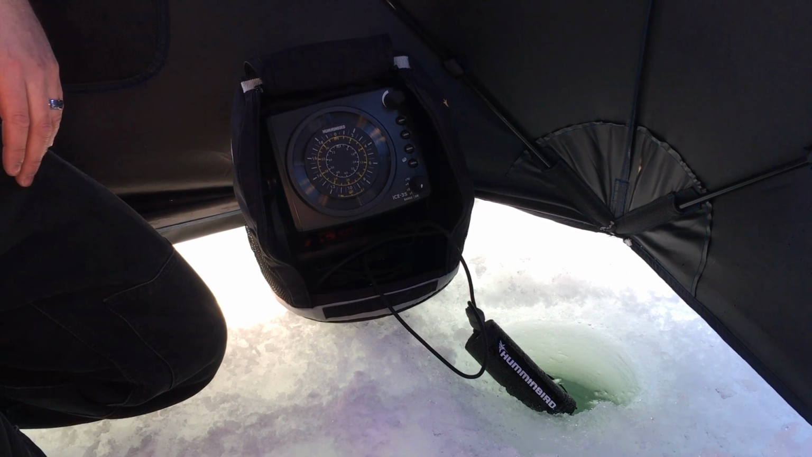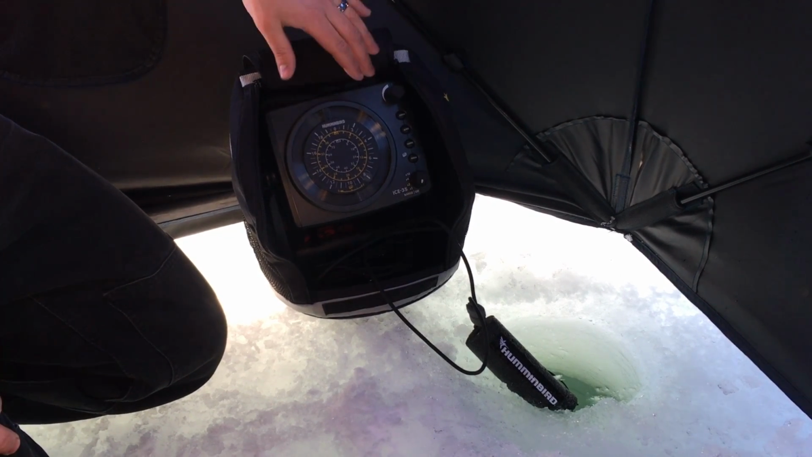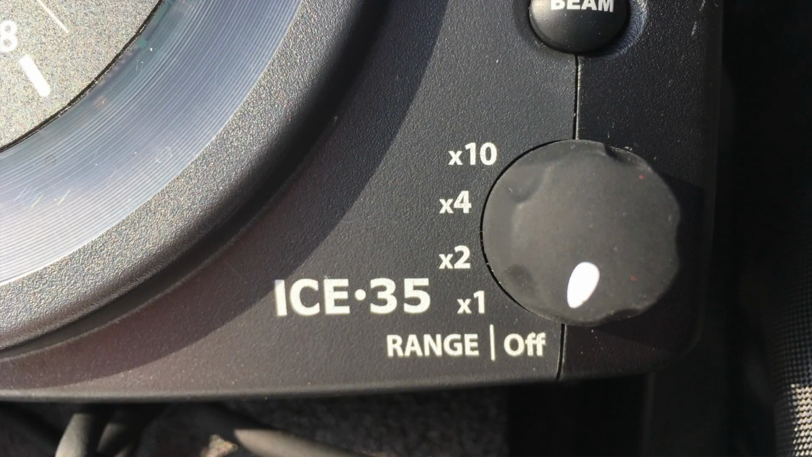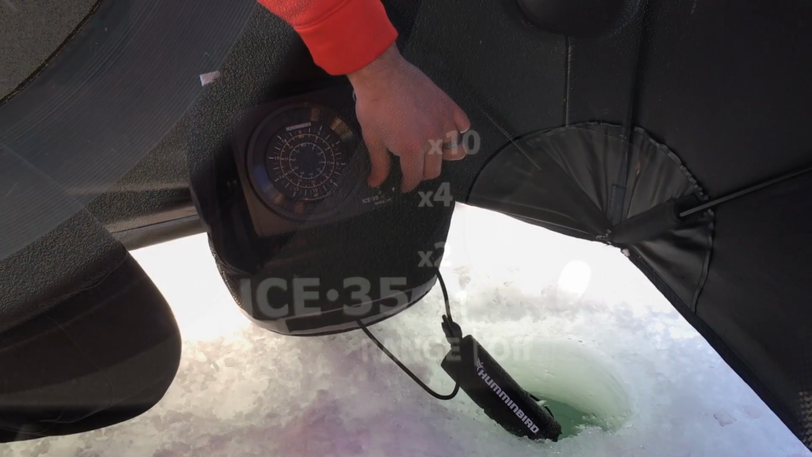Alright guys, so I'm going to show you how to use the Humminbird ICE 35 ice flasher today. This is kind of a hands-on review of how it works. So this knob down here, you can see that there's a 1, 2, 4, and a 10x. Those are your depth scales. So these really aren't that hard to use.